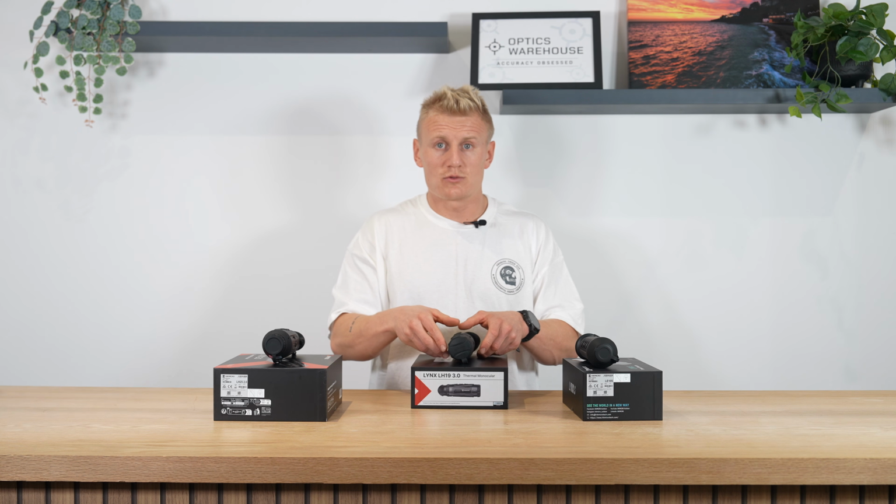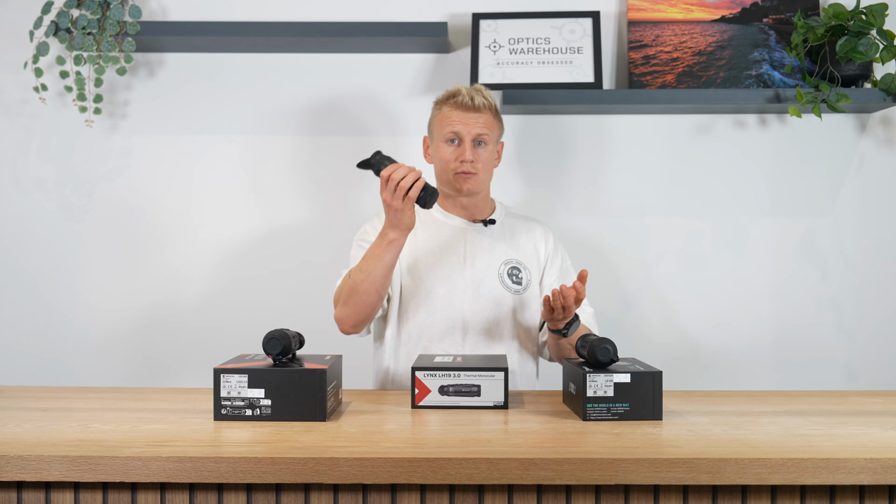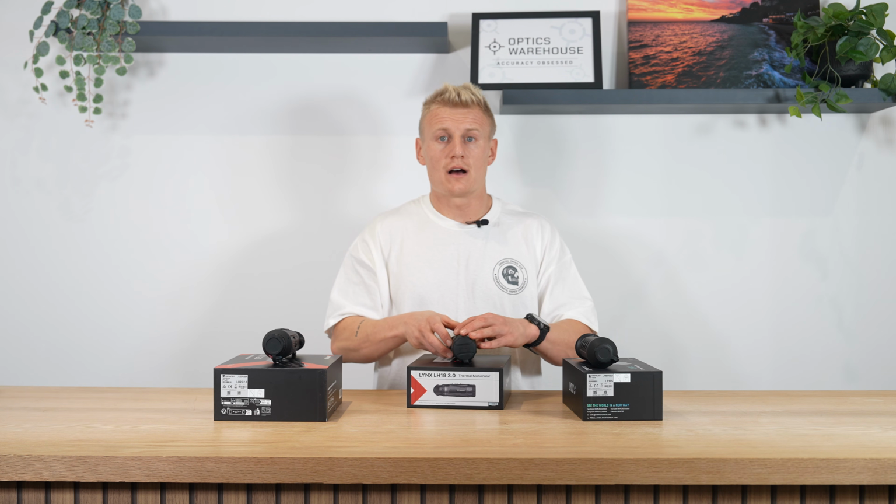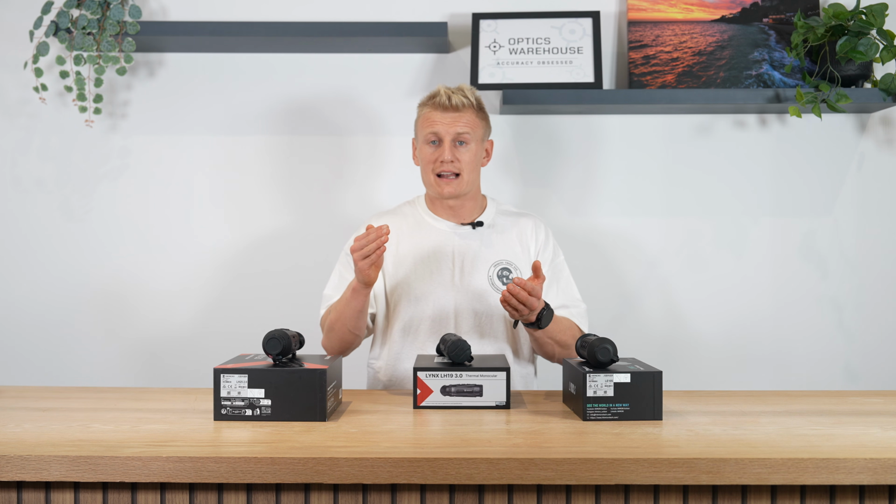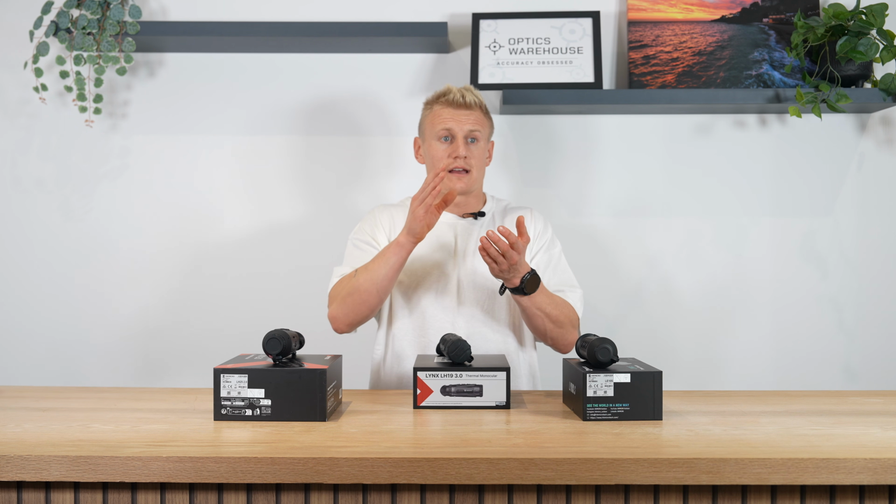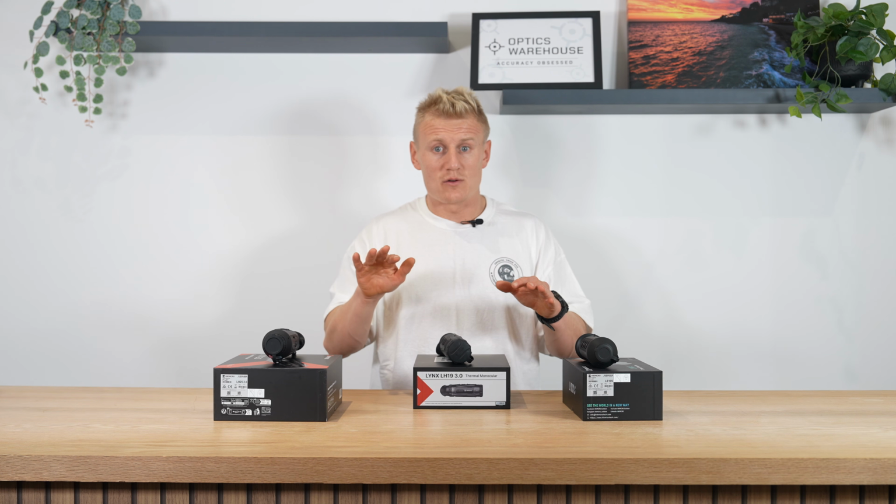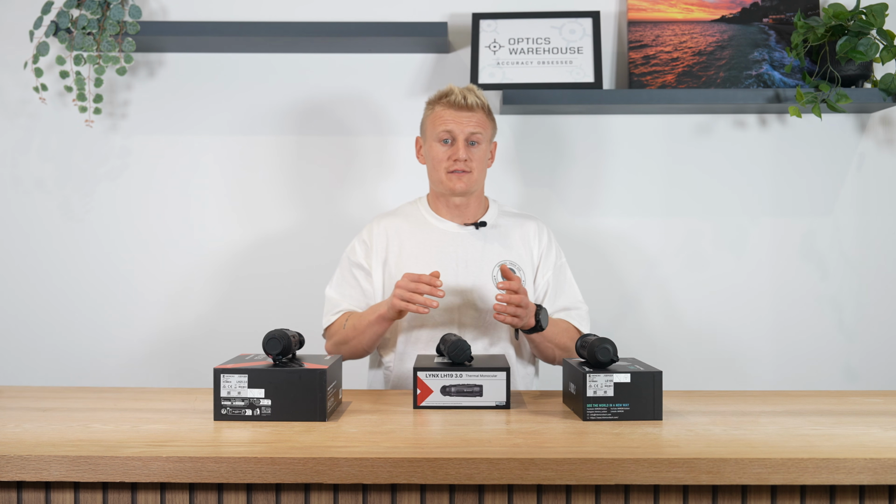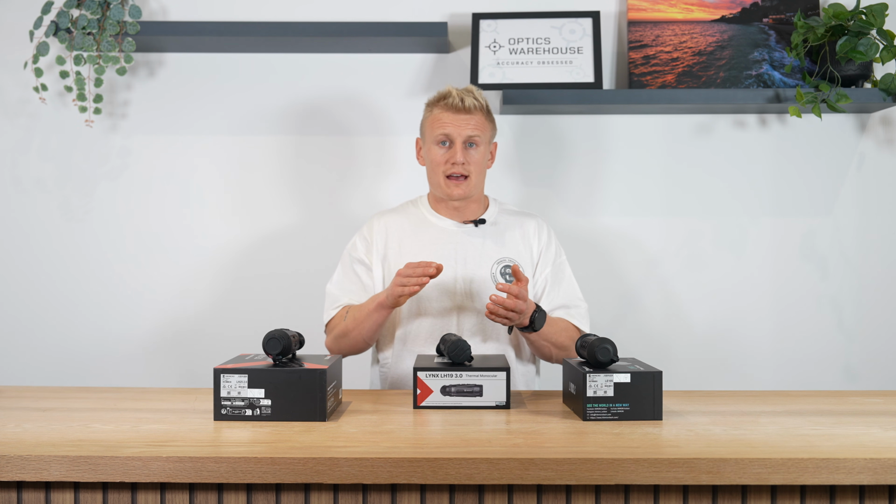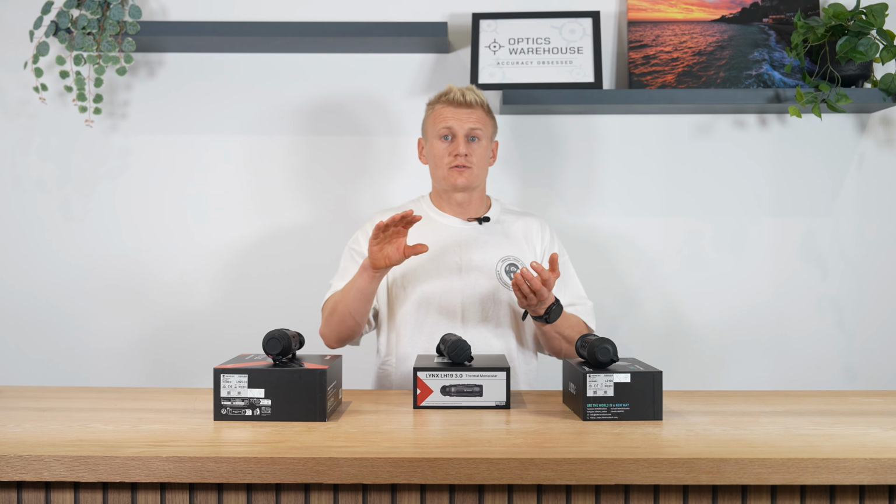So previously, when you were scanning around, looking through the thermal monocular, you would hear the thermal sensor calibrate, and that could be at points in time when you really didn't want it to calibrate, which then, if you're tracking an animal, if it calibrated, you could suddenly lose it. That has now been removed thanks to that shutterless technology, which is exclusive to HIKMICRO. And something that also helps with that shutterless technology is noise reduction.